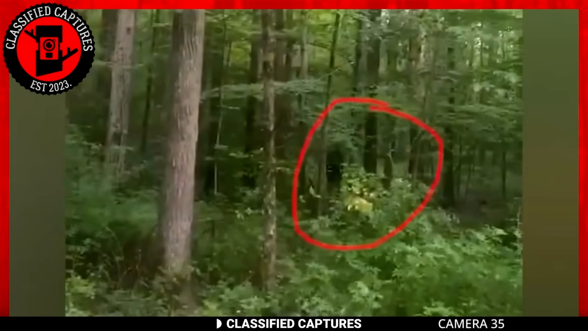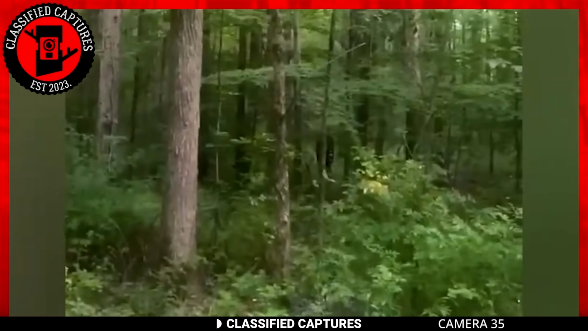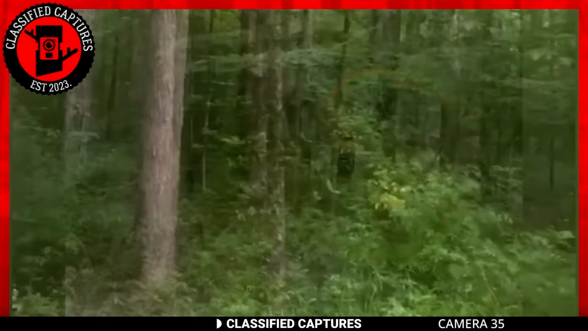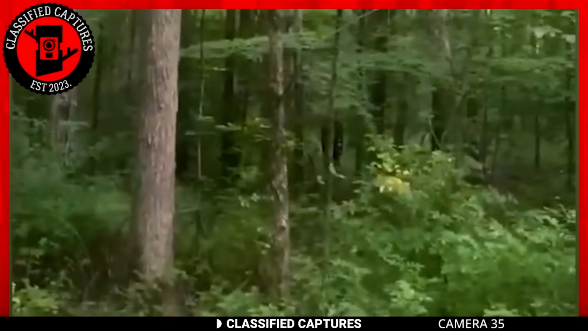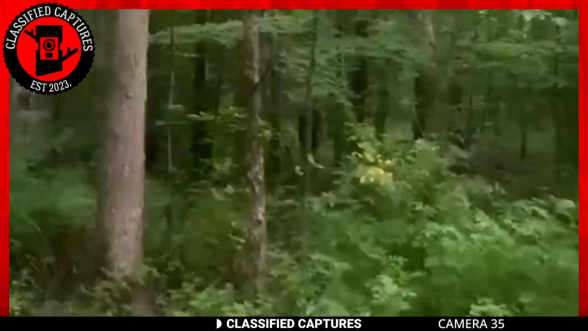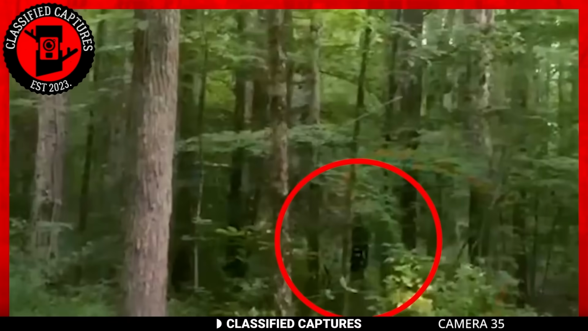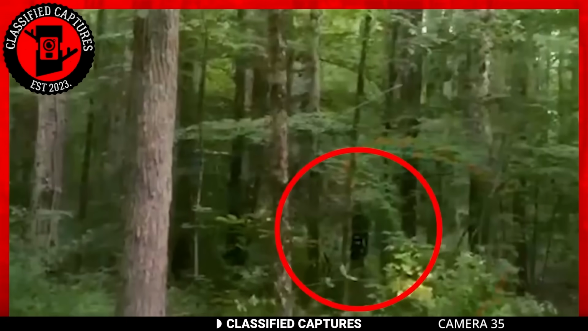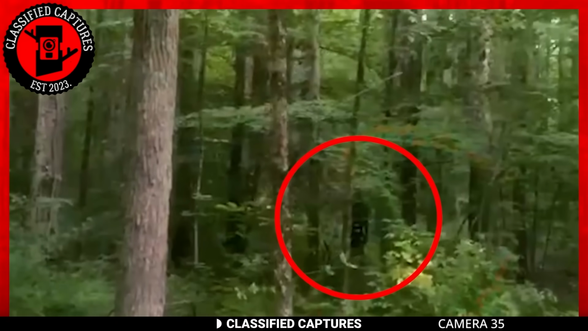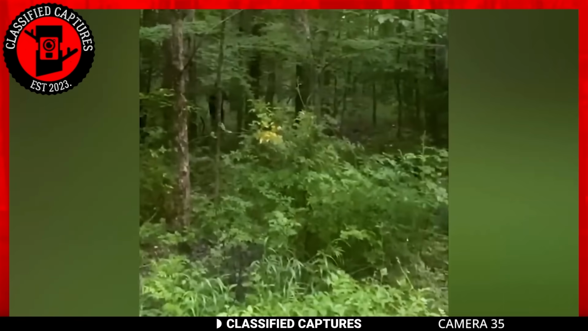The creature stood still, facing her, which allowed her to have a good look at it, even if it was brief. The creature had black fur from head to toe and appeared to be standing upright on 2 feet. There's the temptation to think it's an ape, but apes don't stand as tall as 7 feet, and neither do they walk on both feet. And there's only one creature that matches this description: Bigfoot.